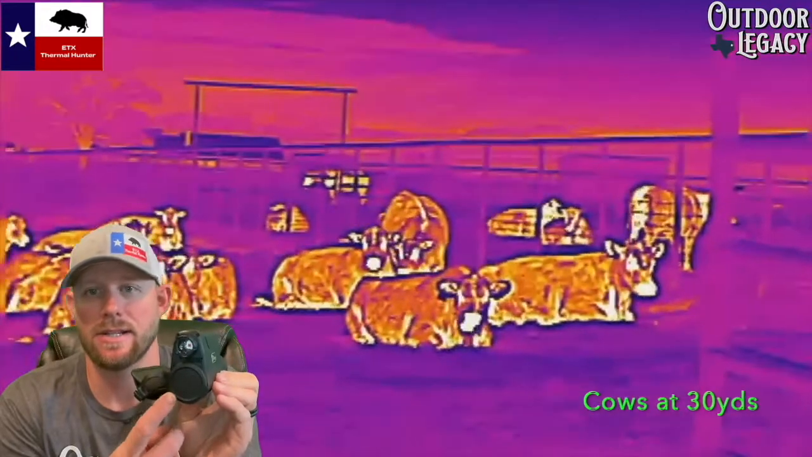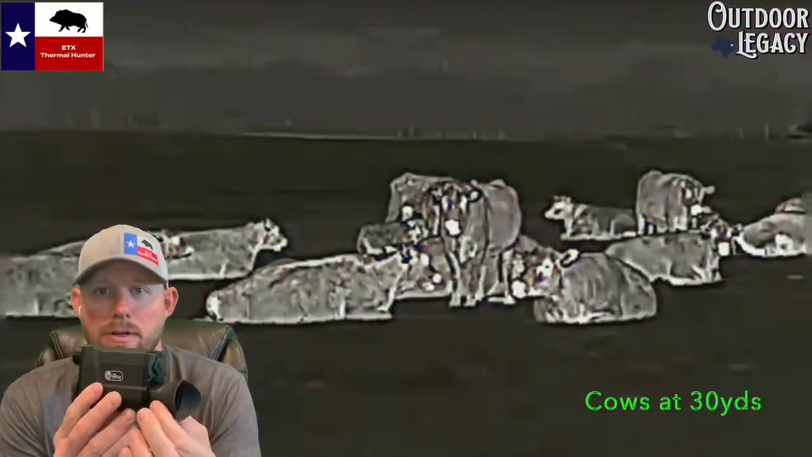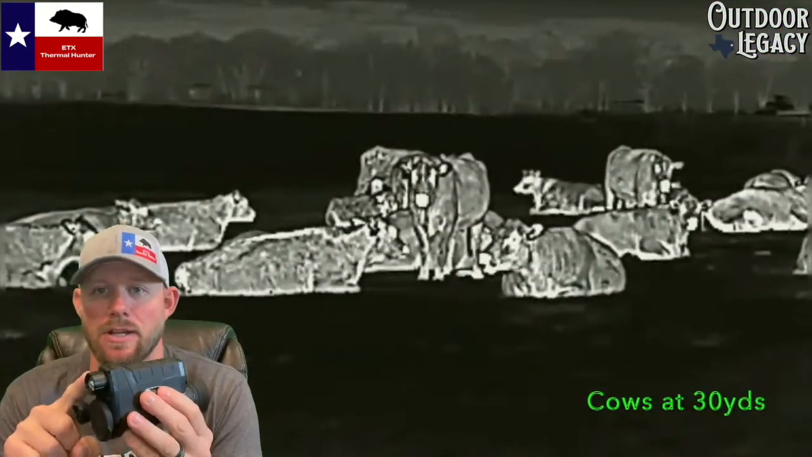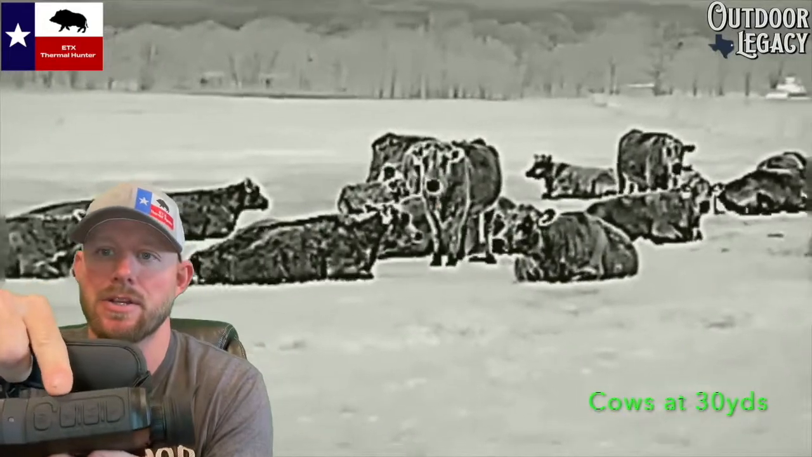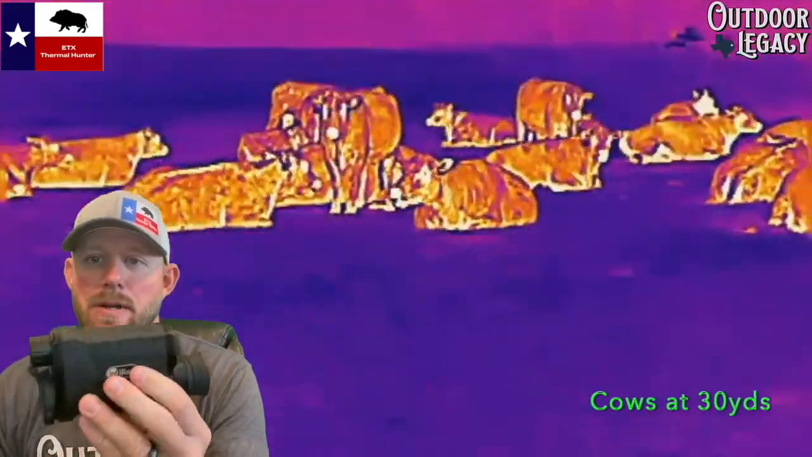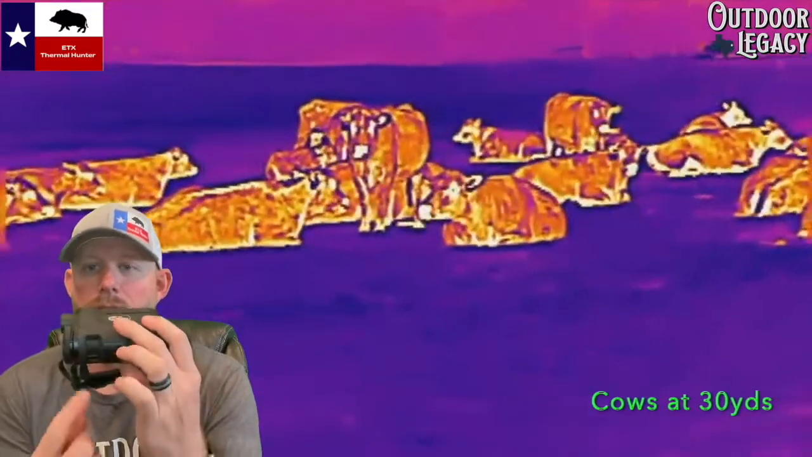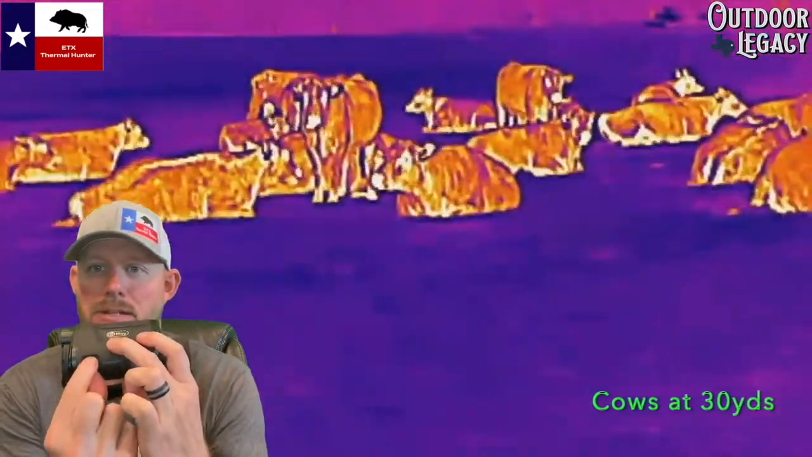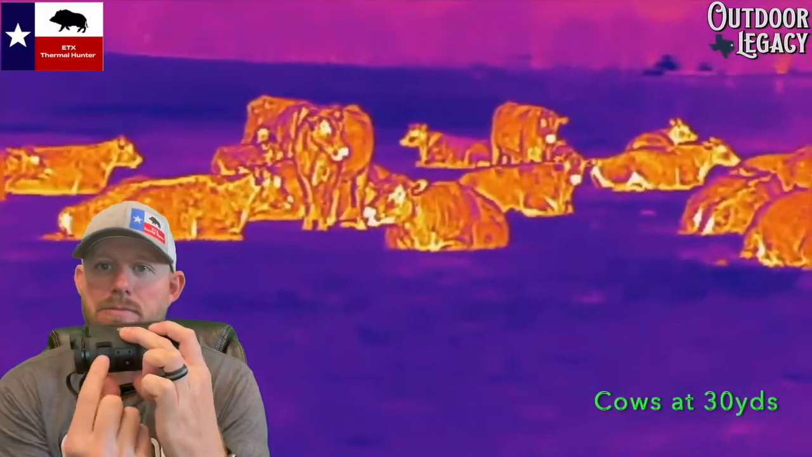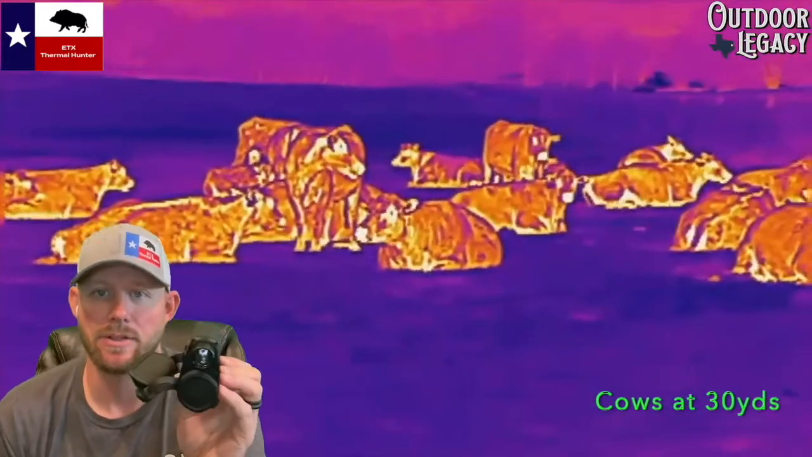This is the Cabin CBL19 model. It comes with a 19 millimeter focusable objective lens, focusable diopter viewfinder lens. It's got a built-in flashlight. It's got our standard configuration of the InfiRay buttons, your power buttons, your menu buttons, things like that. It's got a focusable objective knob on the bottom. It's a slider instead of a round knob. You can see how that would slide to focus the objective lens.